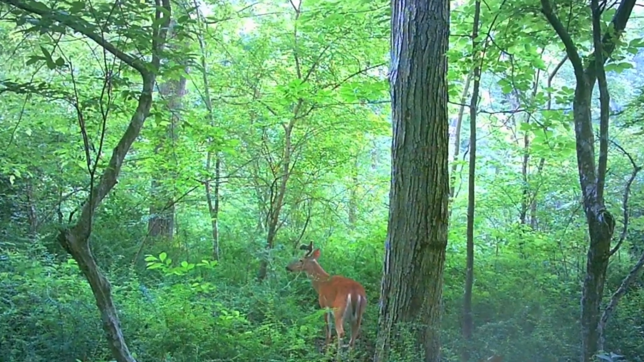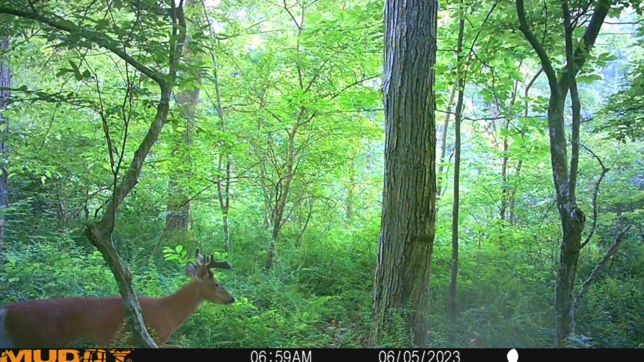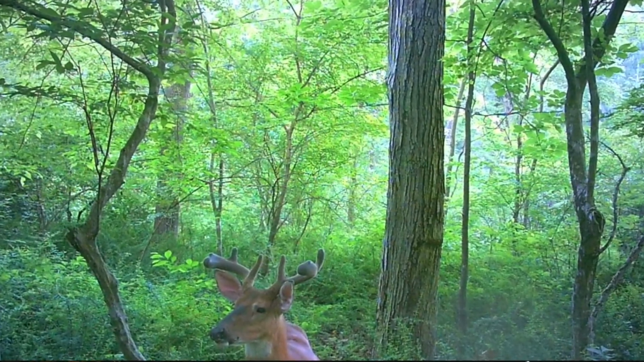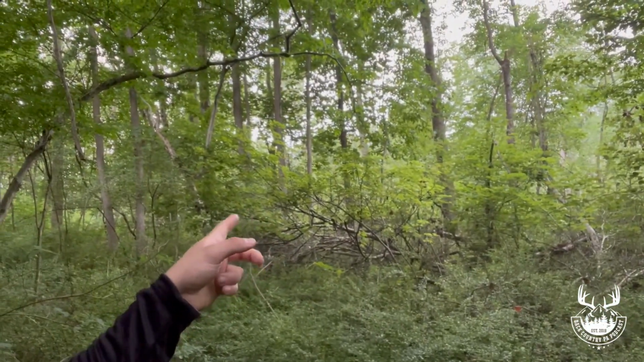He came from this direction over here, which is where my other camera is. So I'm hoping that he is on that one and my other one. And I have his route down for the summer so I can maybe kill him, or harvest him, in the early season. But he's a dandy buck. Found his bed right over here, and right over in this stuff right here. Well, a bed, I would say. One of his beds. He probably has hundreds of beds right here.